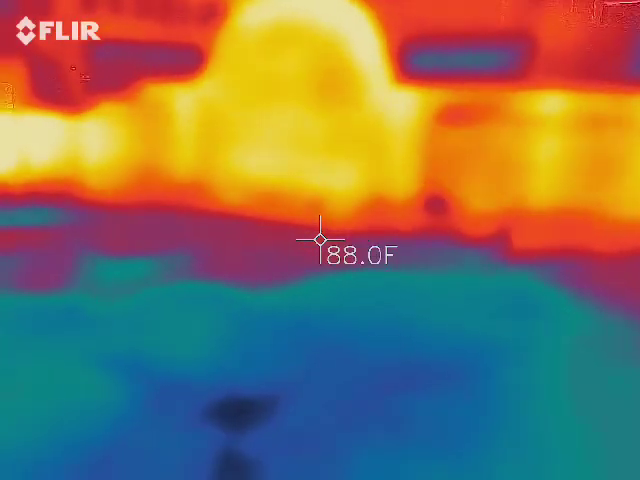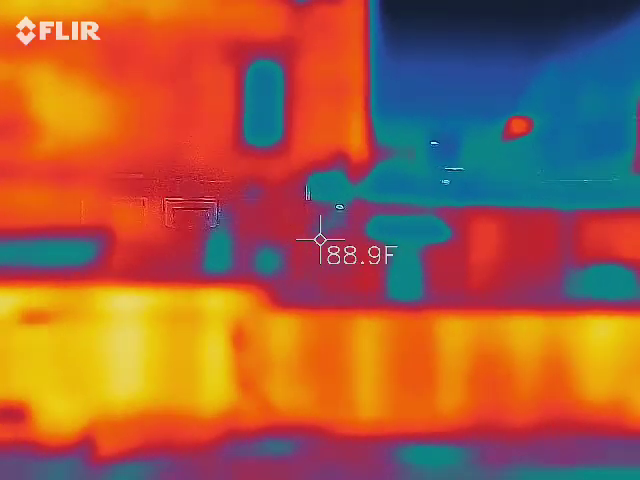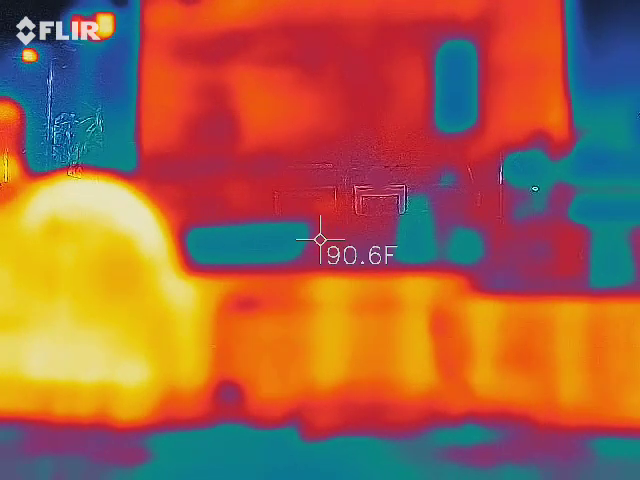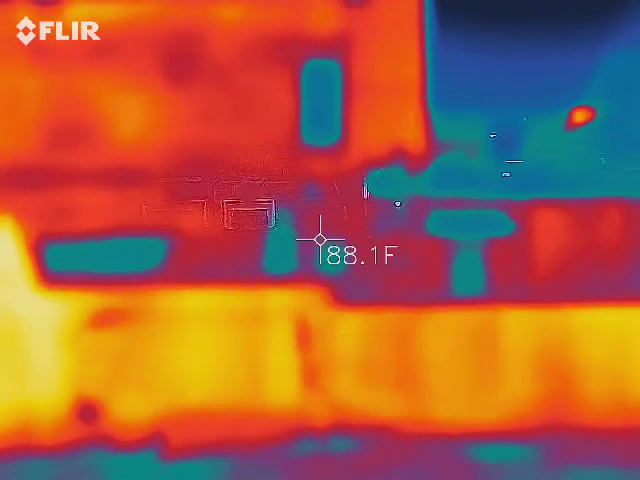Does that light show up in your camera? Like the flashing light? So those little white things are hanging down and keep flashing?